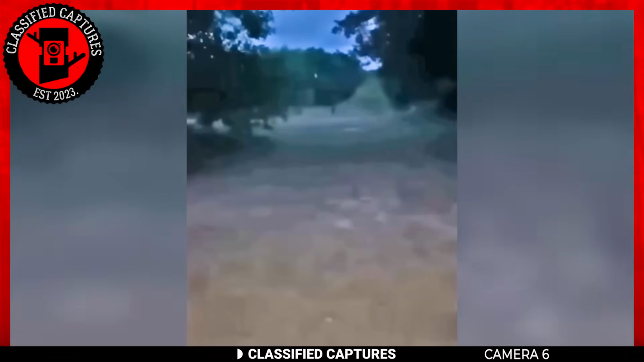There, at a noticeable distance, was a figure, eerily stationary and facing them. What made this even more unsettling was that the dog, usually quick to bark at potential threats, remained silent but visibly agitated. It was as though the dog sensed something about that figure, something beyond the human eye.